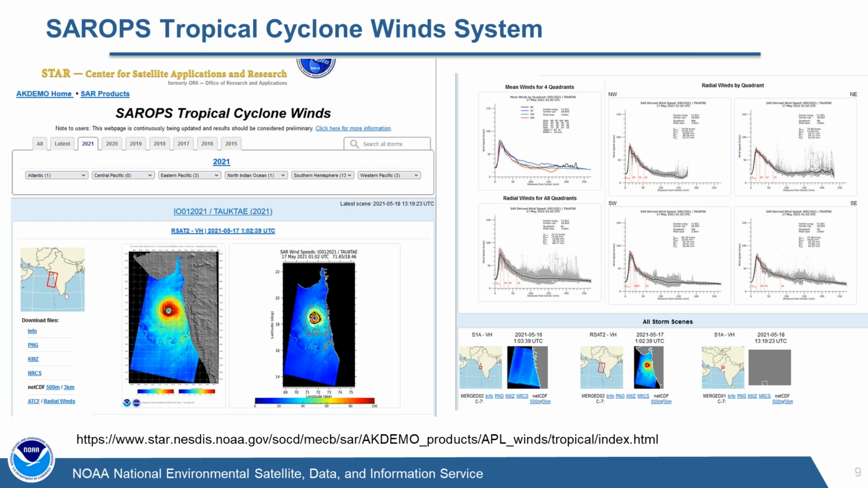You can see we put out the wind speed map. We put out a contour map. You have access to the data from the 4 quadrants. If you look in the lower left-hand side, there's the PNG, there's a KMZ, there's the normalized radar cross-section image if you want to look at that. The netCDF files are available with the wind and cross-section information in it. There's the ATCF text file that's out there, and then there's another text file that just simply describes the radial winds.